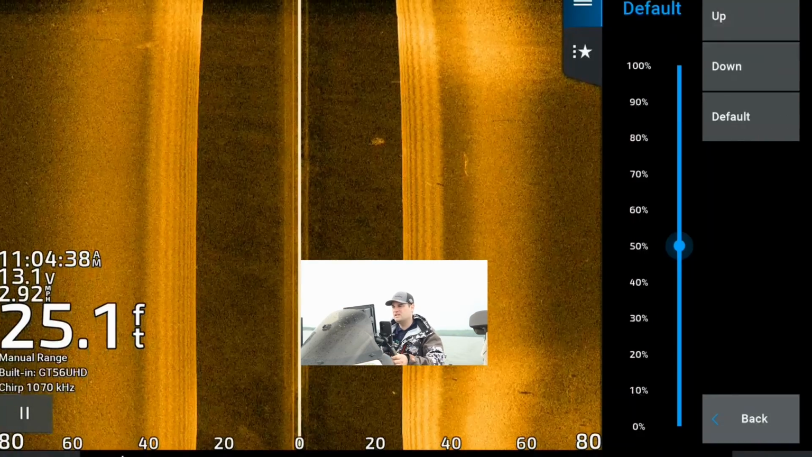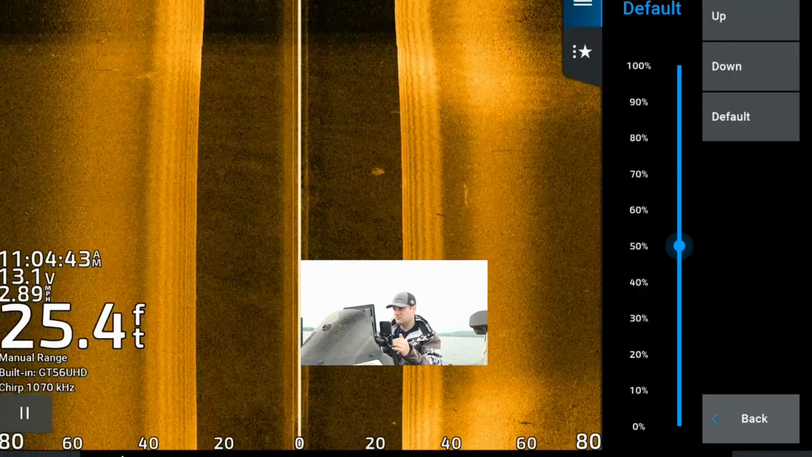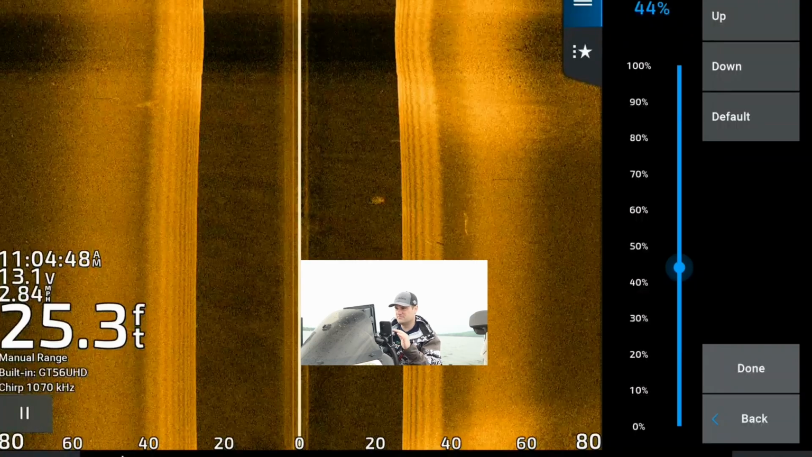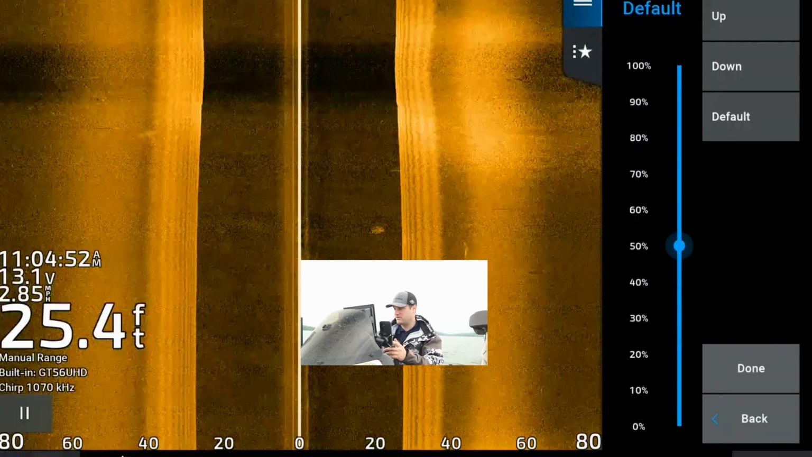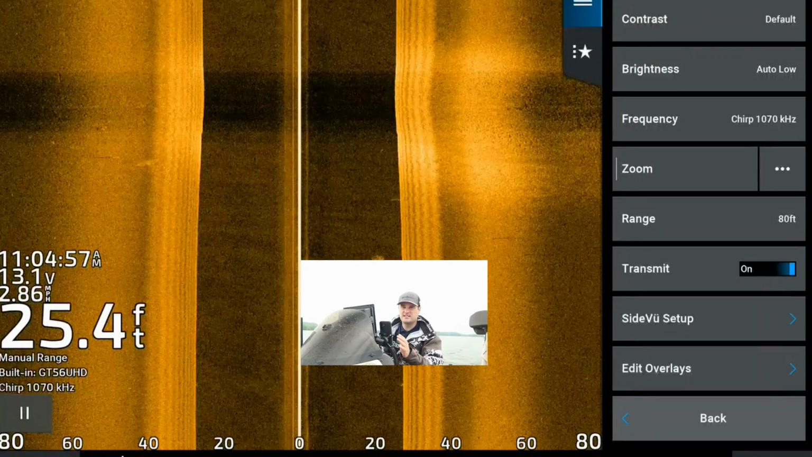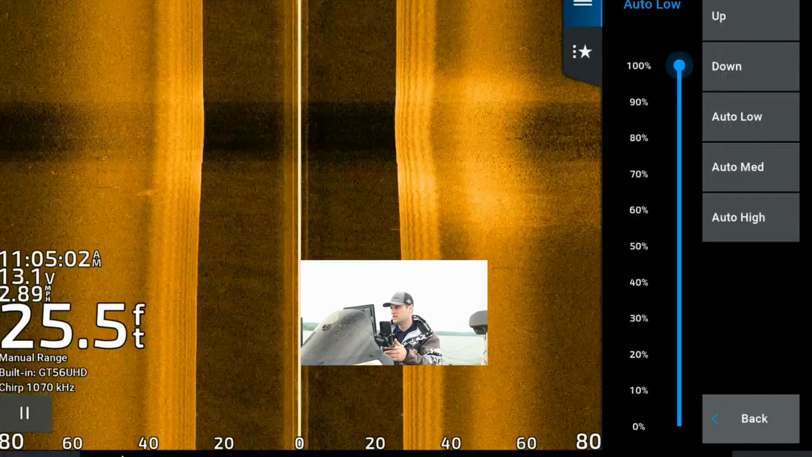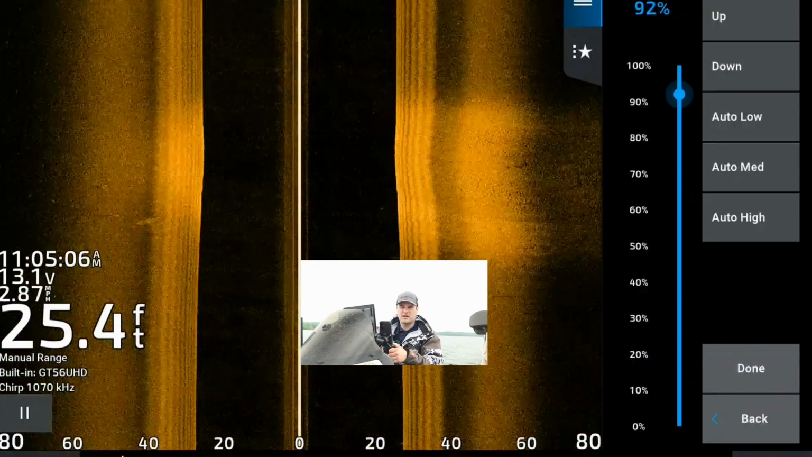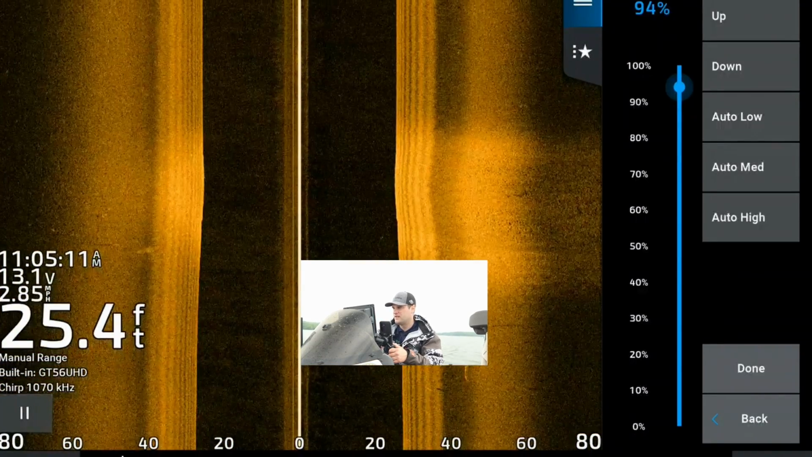Contrast, typically leave on default. If you're in the springtime and you get a lot of pollen, you might make this go down to like 40%, just to kind of declutter your screen a little bit. But for some reason we don't have a lot of pollen today. My brightness, which is my gain setting, a lot of times on other units that you might have, this is just set on auto low. Typically auto low kind of bounces at around 90 to 92, 93%, somewhere in there.